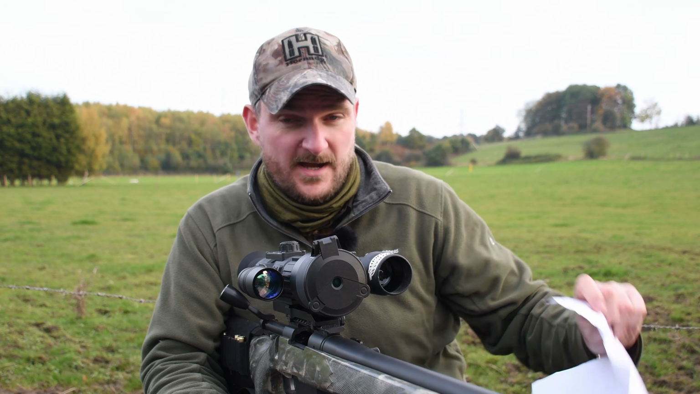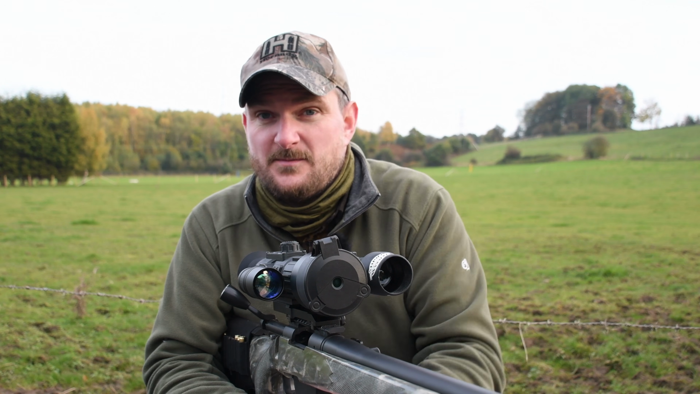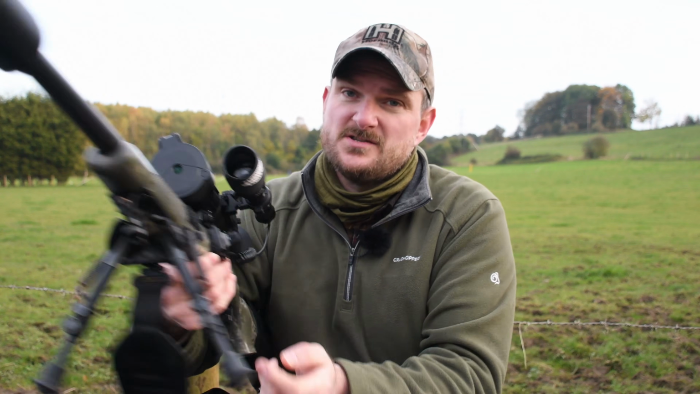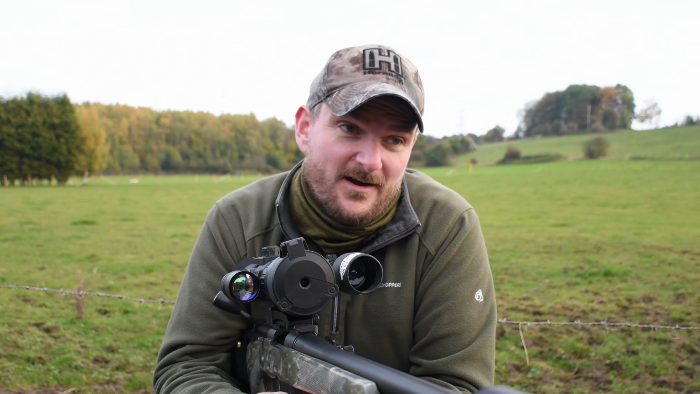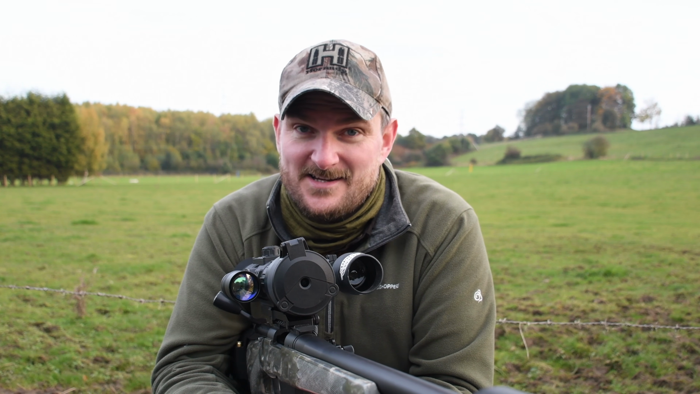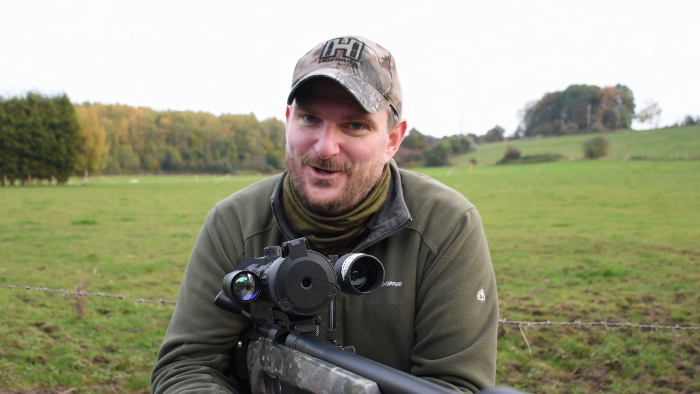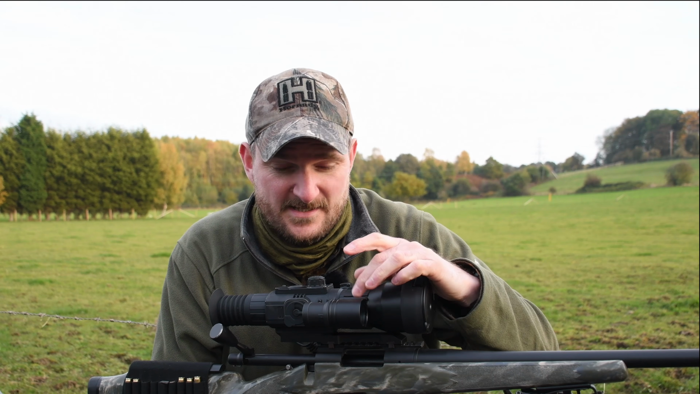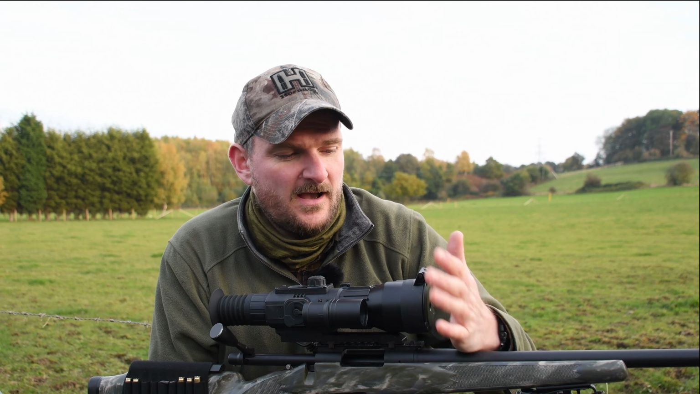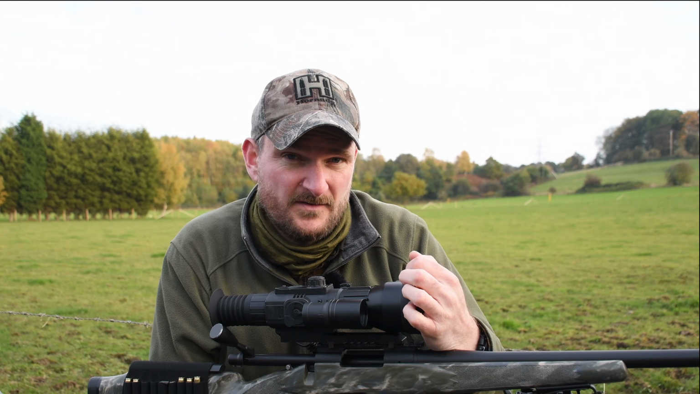Fear not though, it does hold zero, and because it's a Picatinny mounting system, if you use a torque wrench on the screws, it will come off and go back on with a click. 3 Newton meters I've been using, and guess what? Perfect, lovely.